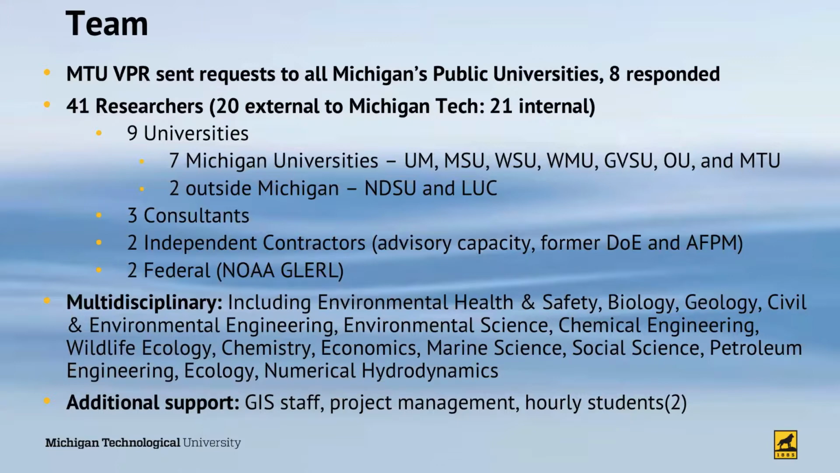And some good things came out of the advancements that we were able to make in the entire Great Lakes ability to forecast circulation in the Great Lakes. Multidisciplinary areas, you can read through those, but it's everything from human environmental health to, as I say, numerical hydrodynamics. So very broad group of people. And then an extensive GIS effort, which I'll describe shortly.